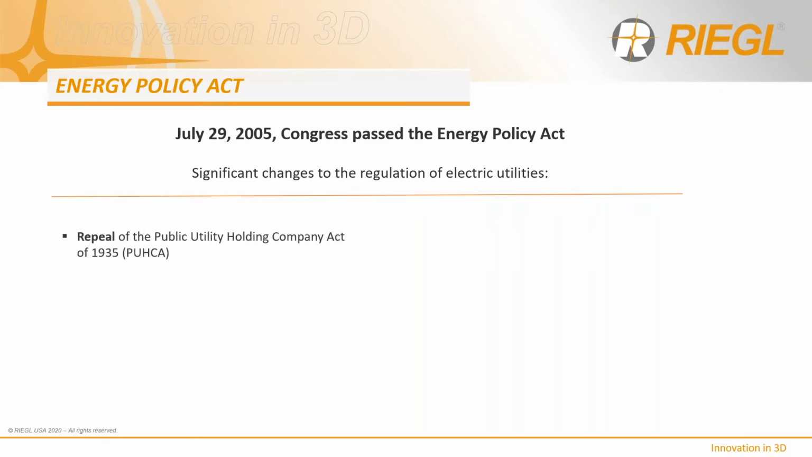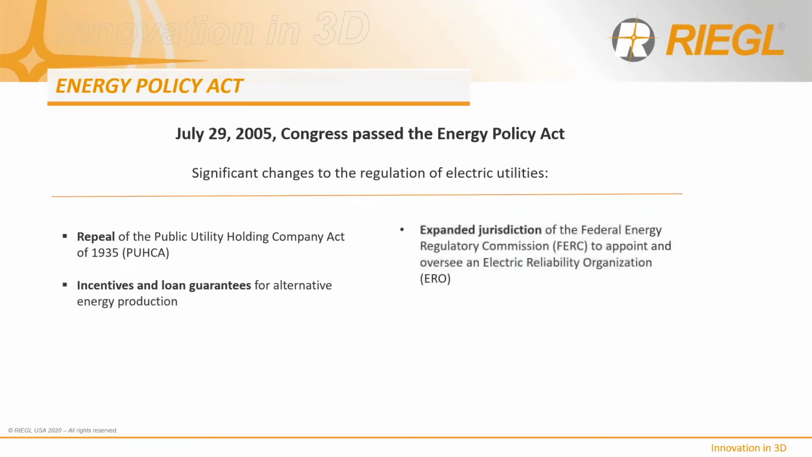Some of the significant changes associated with this policy are the repeal of the Public Utility Holding Company Act of 1935, incentives and loan guarantees for alternative energy production, and advancement of innovative technologies that avoid greenhouse emissions, and expanded jurisdiction of the Federal Energy Regulatory Commission to appoint and oversee an electric reliability organization, or ERO.